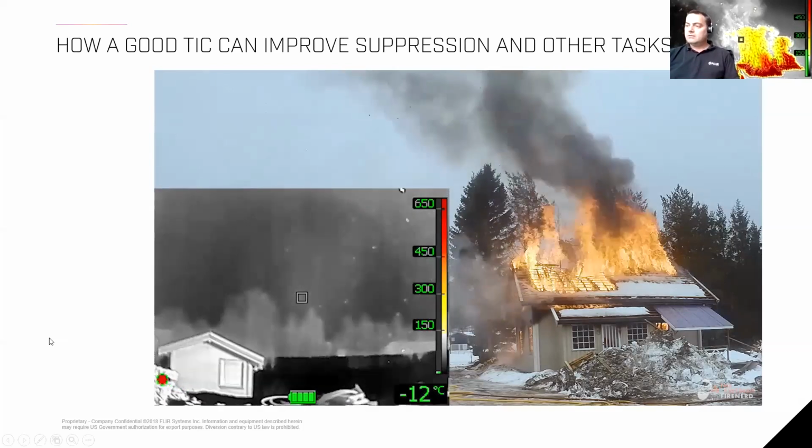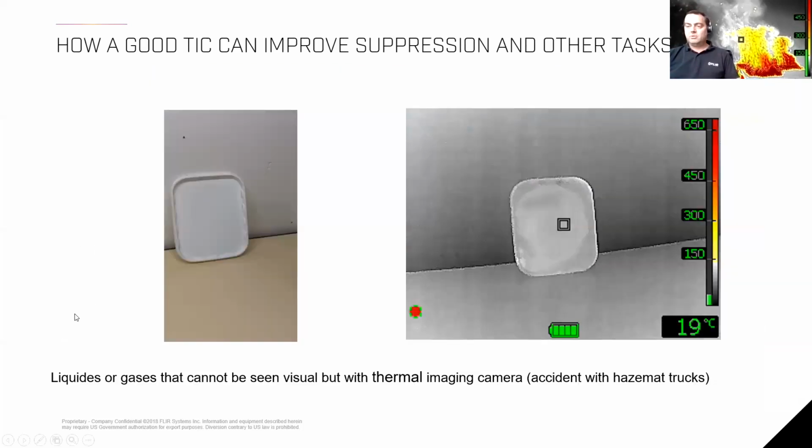Okay, another thing I would like to point out is that we've been discussing a lot of firefighting applications now. Of course, we're firefighters, but we're also responding to other scenarios. And I would like to give a little teaser maybe on some of the following webinars that we're doing: how can you actually use a TIC in other situations?